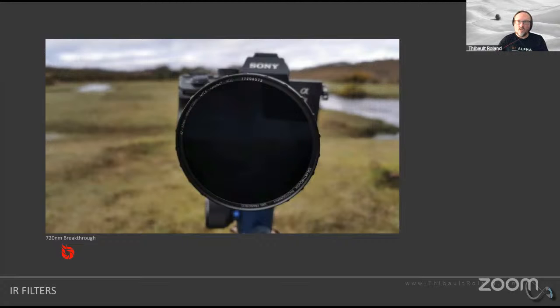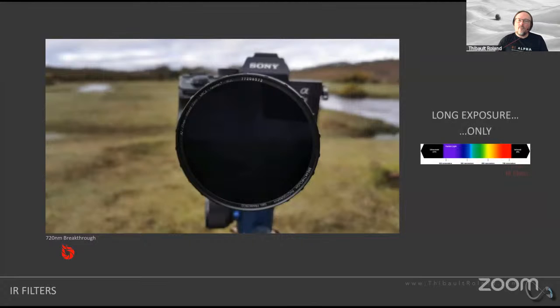What you do have to keep in mind in that case is that it will force you for the most part, and this is somewhat camera and lens dependent, but in most cases, this will force you to only capture long exposures. Here on the right-hand side, you see that scale that I showed you earlier. You see the visible light, and you see how basically IR filters will cut out all of that visible light and will only let through the infrared light.